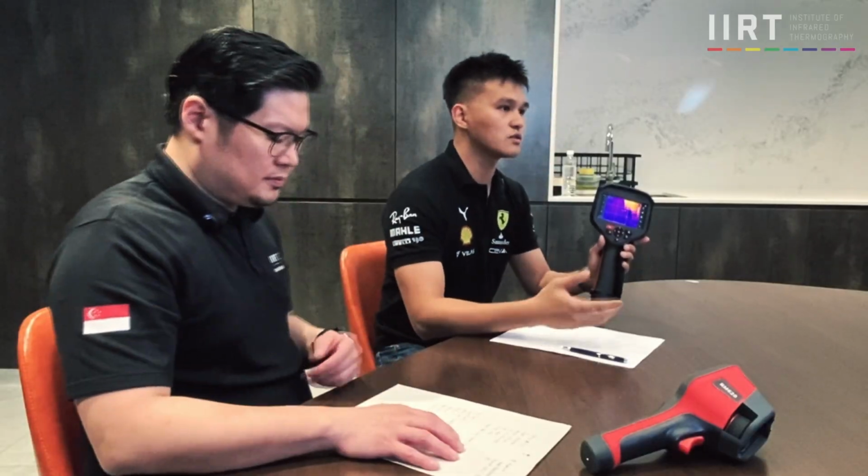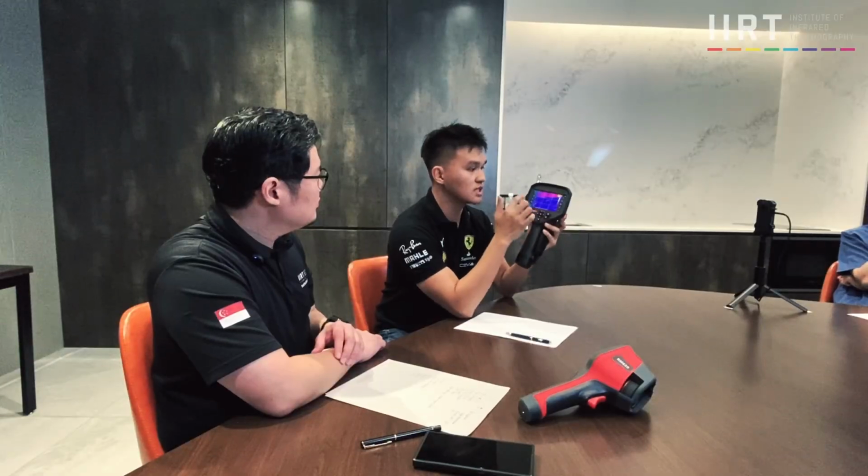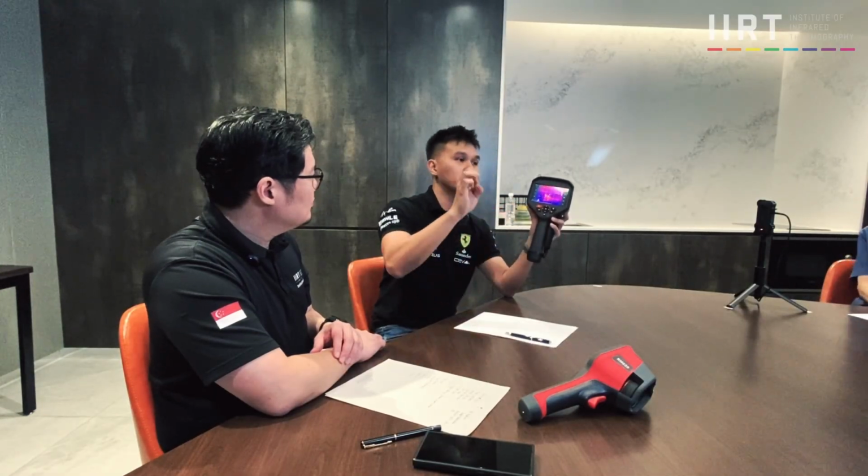So once I have captured it, I can actually do an analysis on this camera itself. For instance, if I were to go to the site and take an image, when it is stored over here, I can go back to our office and do all the analysis, with the camera or without the camera using software. So if I want to do everything using this camera, it can all be changed using some of the features here. I can just click on individual points to find the temperature that I want.